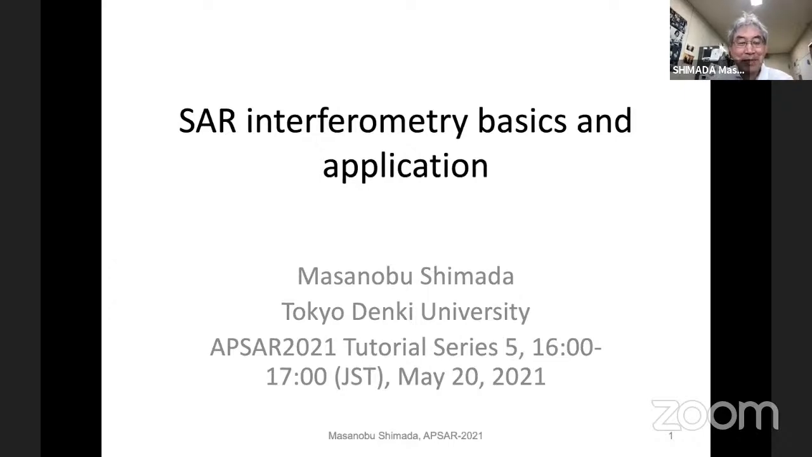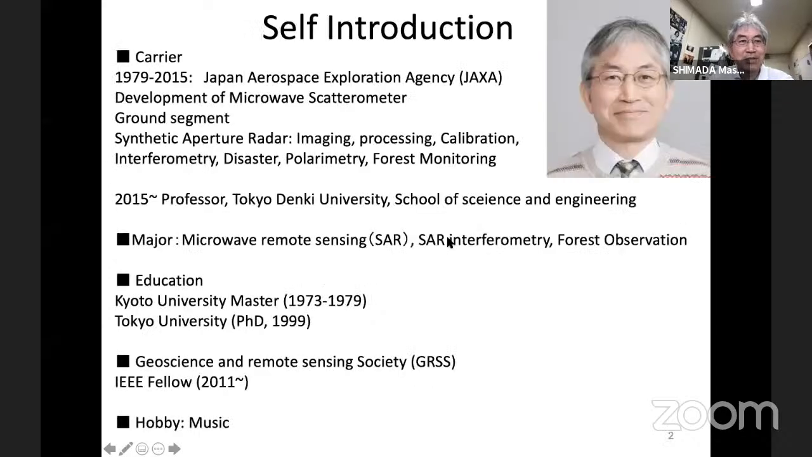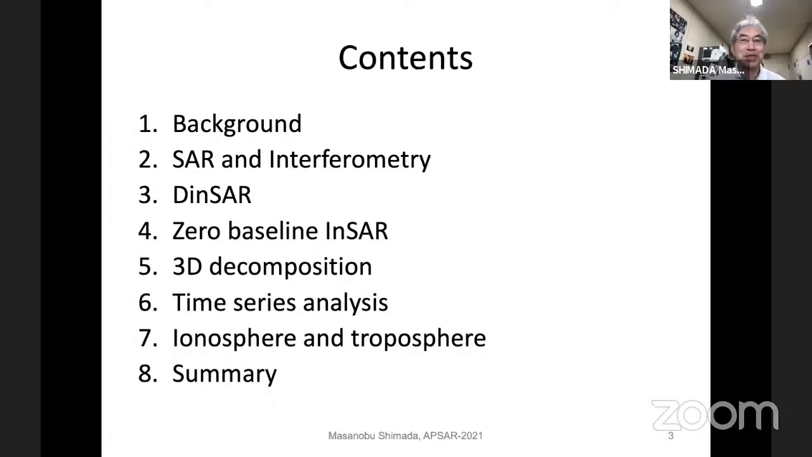The contents of my talk are: background, SAR and interferometry, DInSAR, zero baseline interferometry, 3D decomposition, time series analysis, ionosphere and troposphere, and summary.